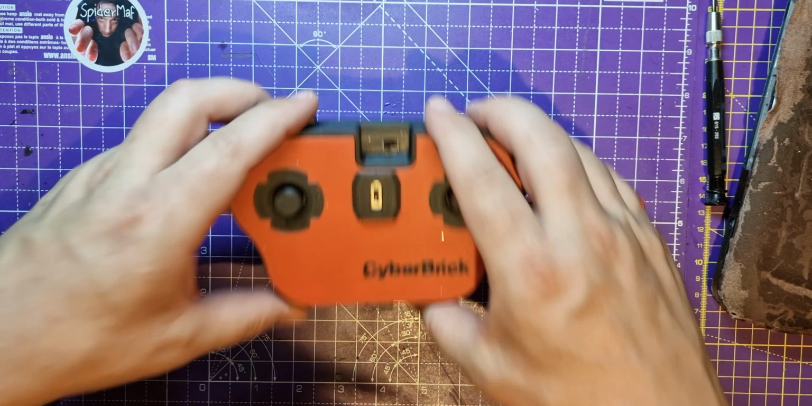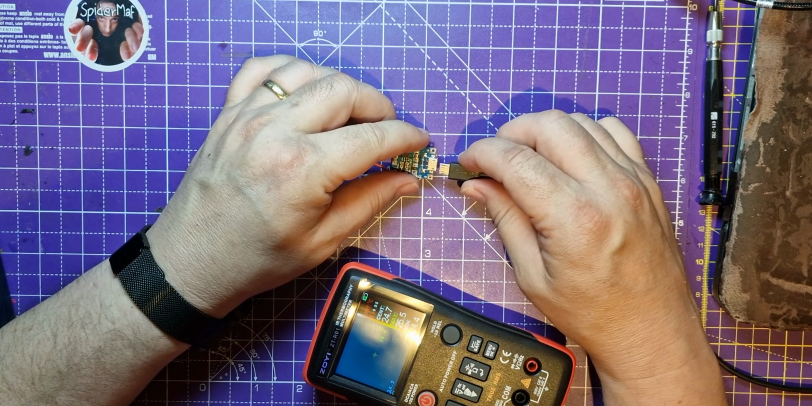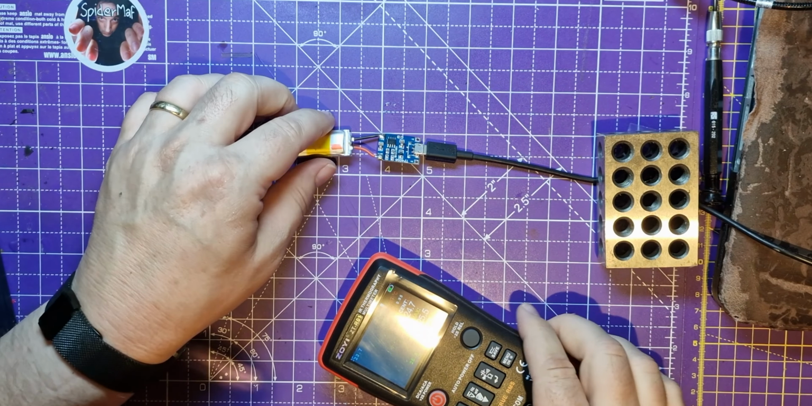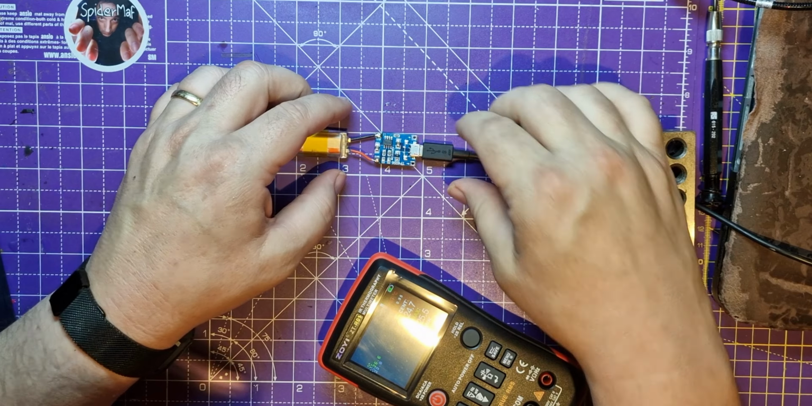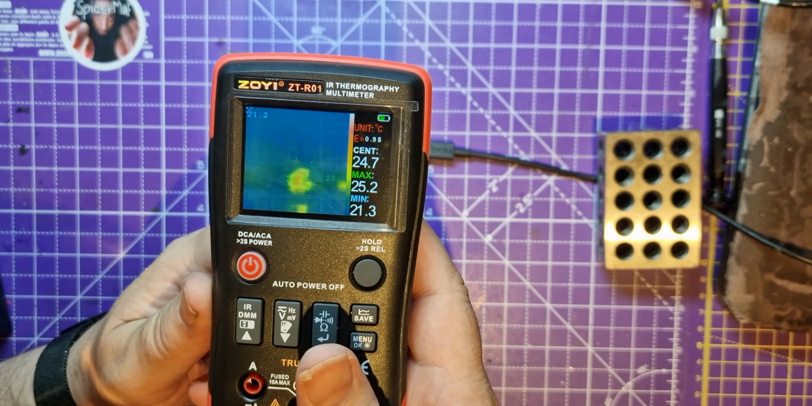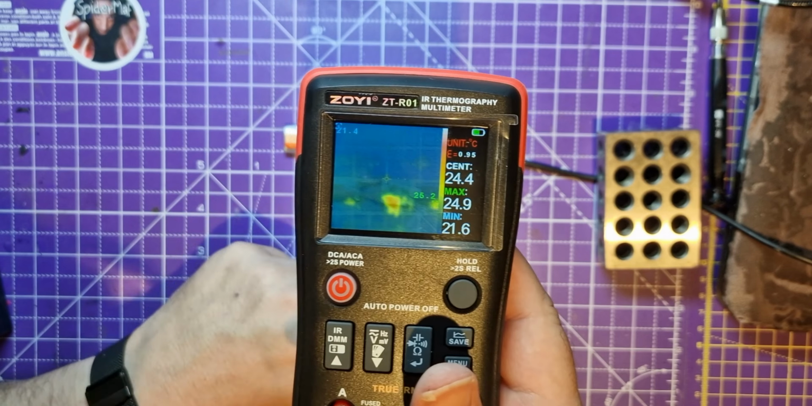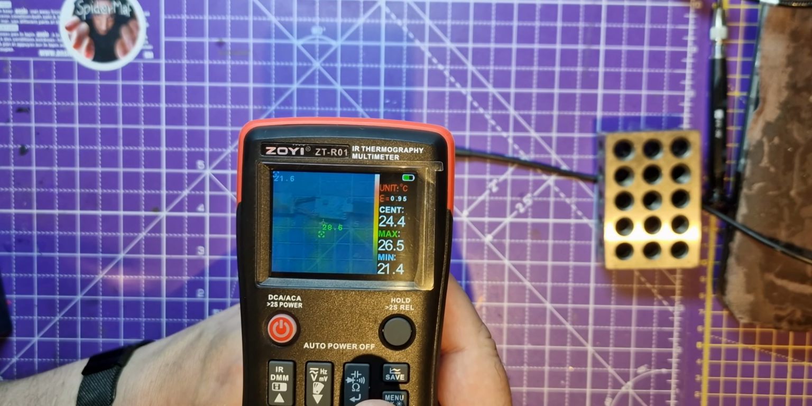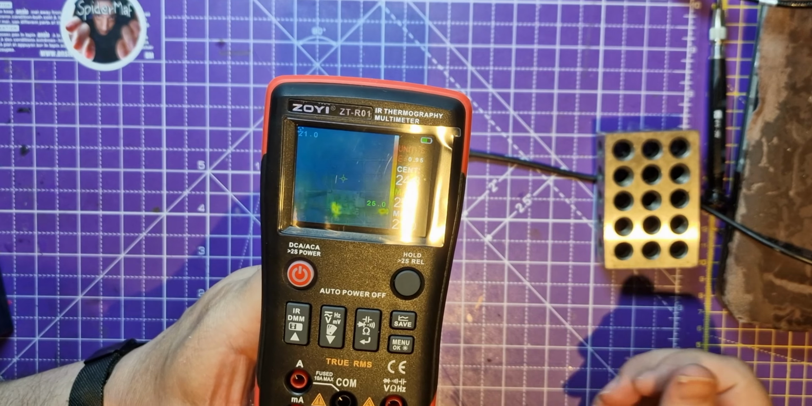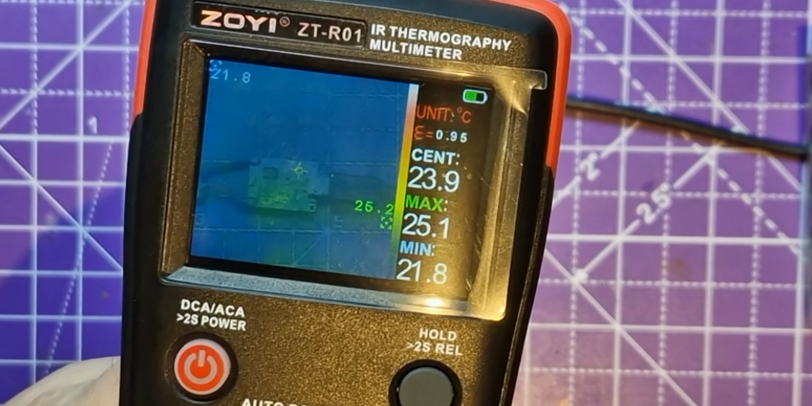Wonder what else I've got. Can't beat a bit of street lithium. Okay, this is turned off again. So this is turned off and I'm showing something down the bottom of that, but is it working? Let's turn this on.